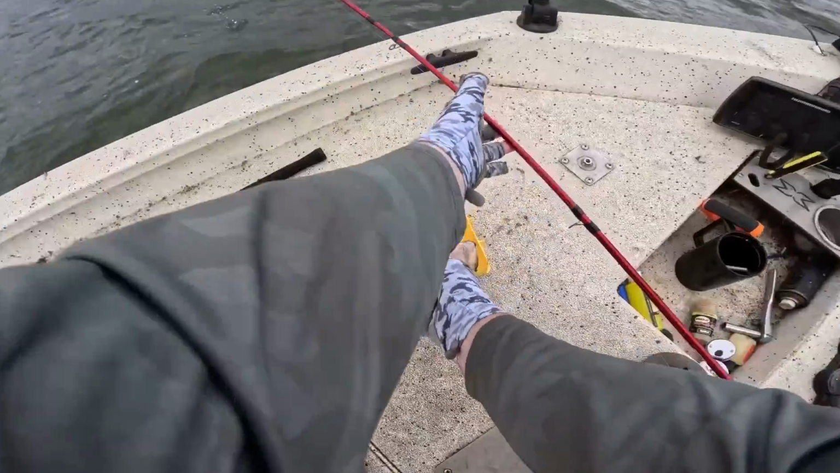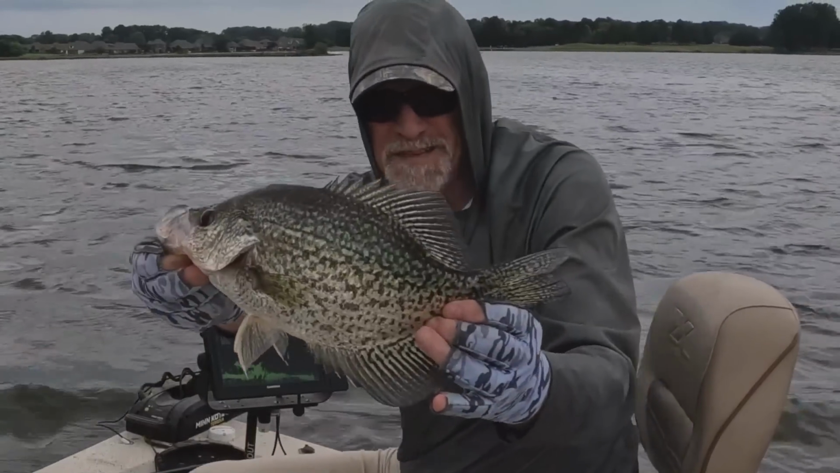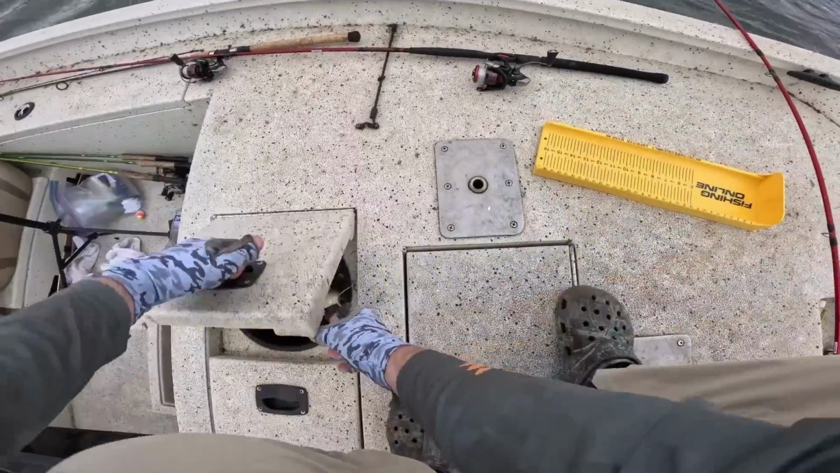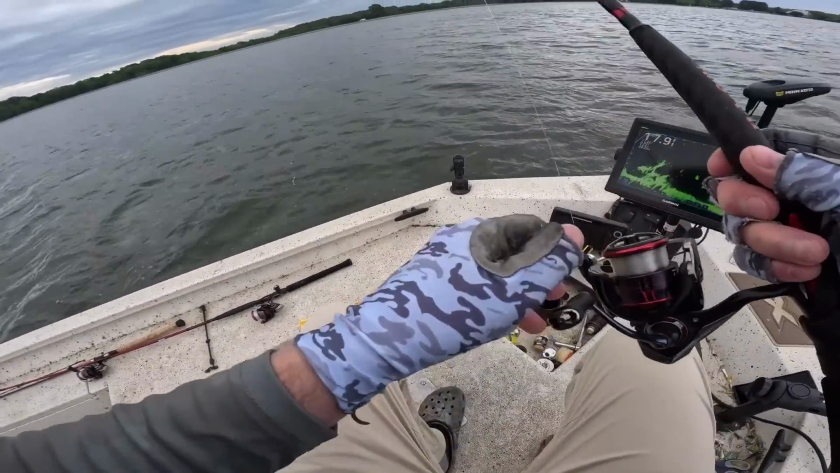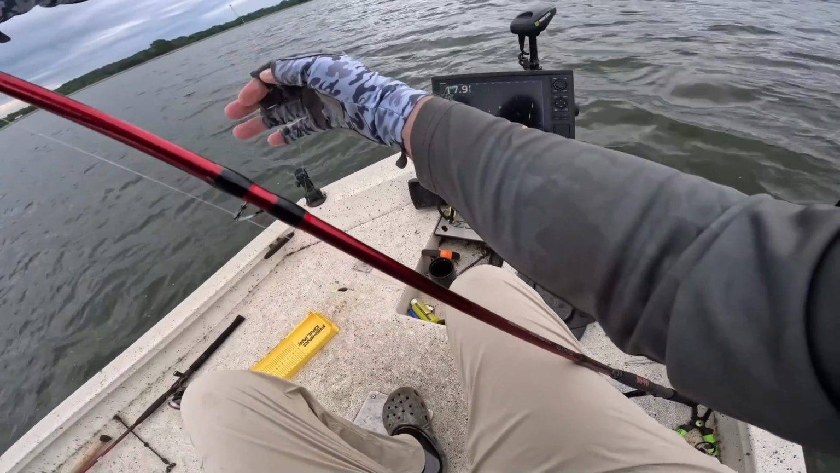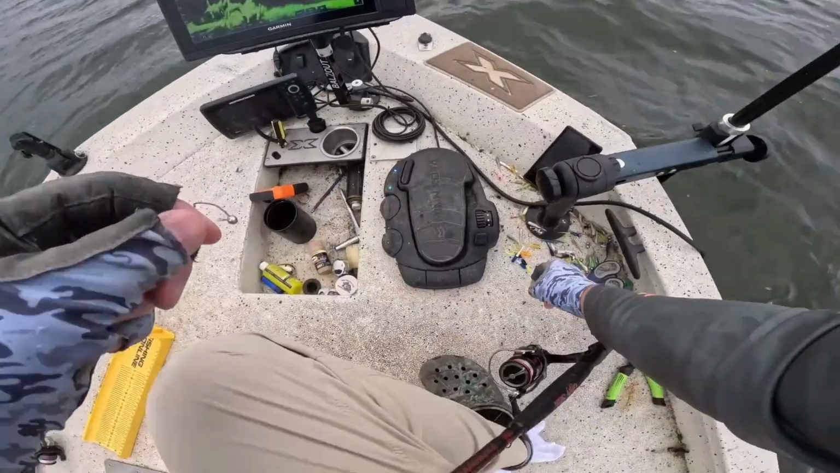That's another good one. 13 and a half inches. Black crappie. Look at that sucker, man. Catch another one. Come on. It's another one. Oh, that Wild Willie's is all chewed up.